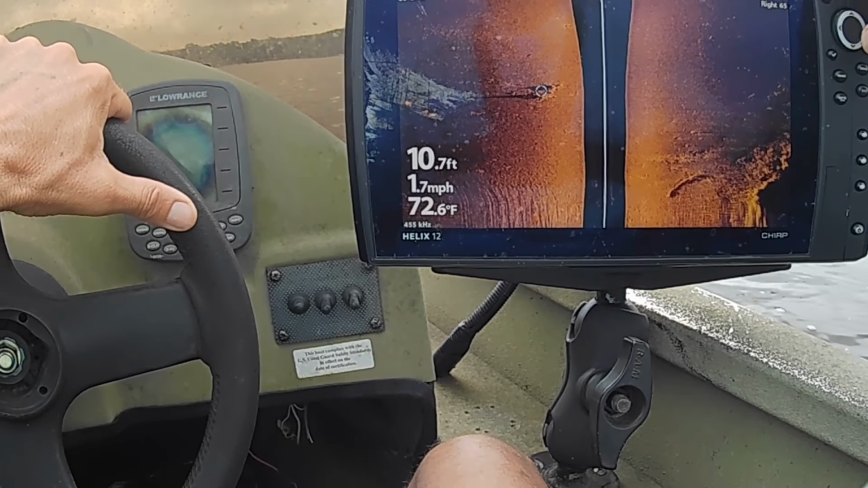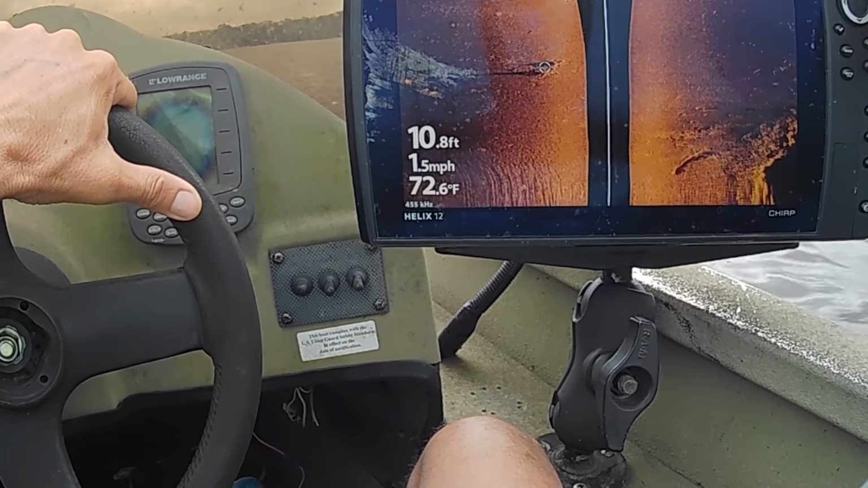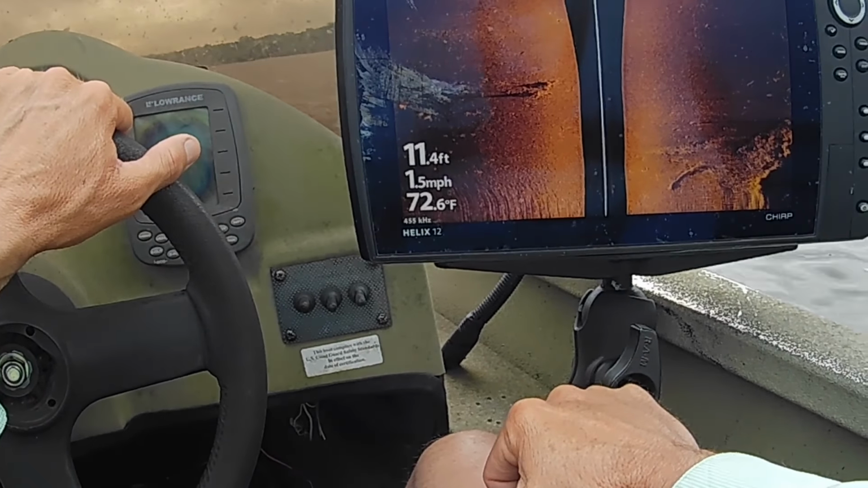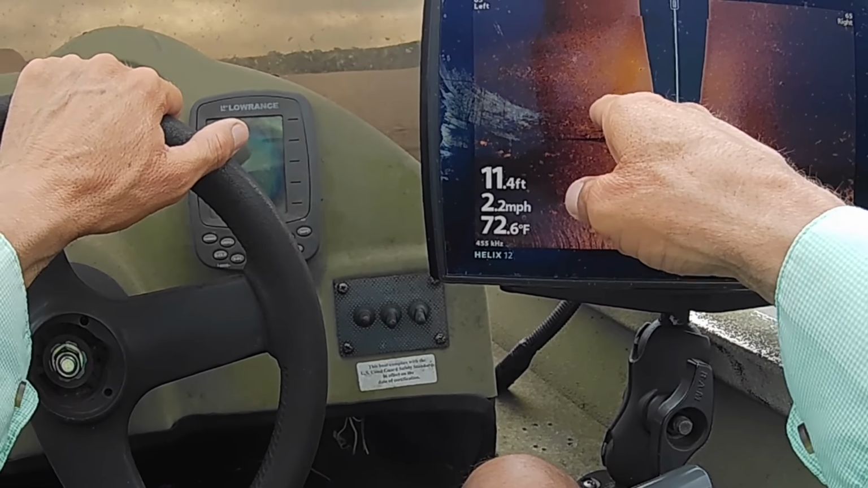Mark this area. There looks like there's two of them. I'm going to put it kind of in the center of them there. So I'm going to do some idling for a little while, and I'm going to mark several of these areas like this if I can find them.